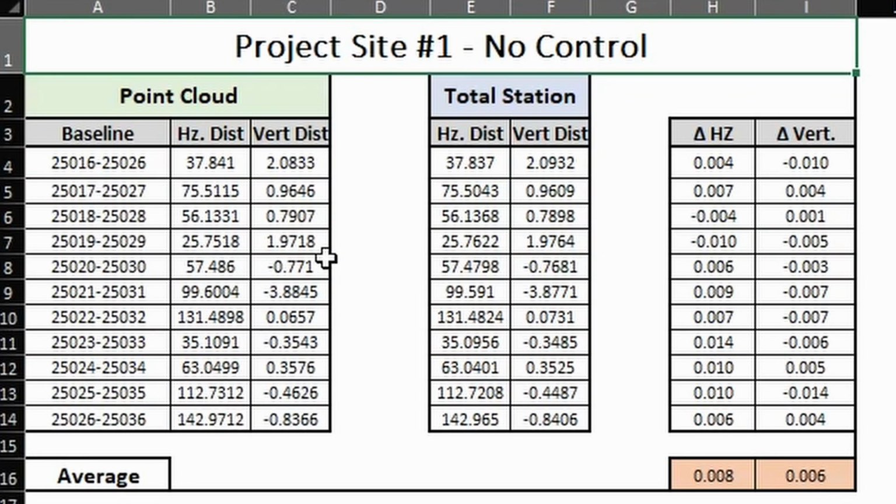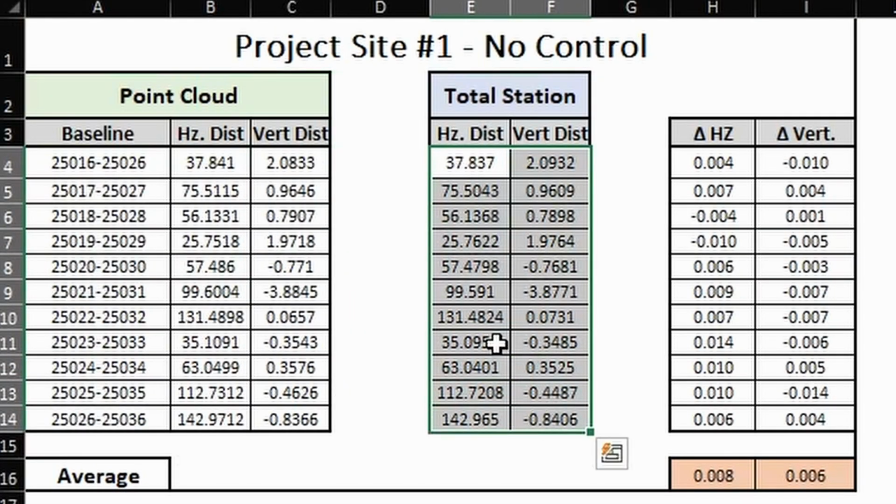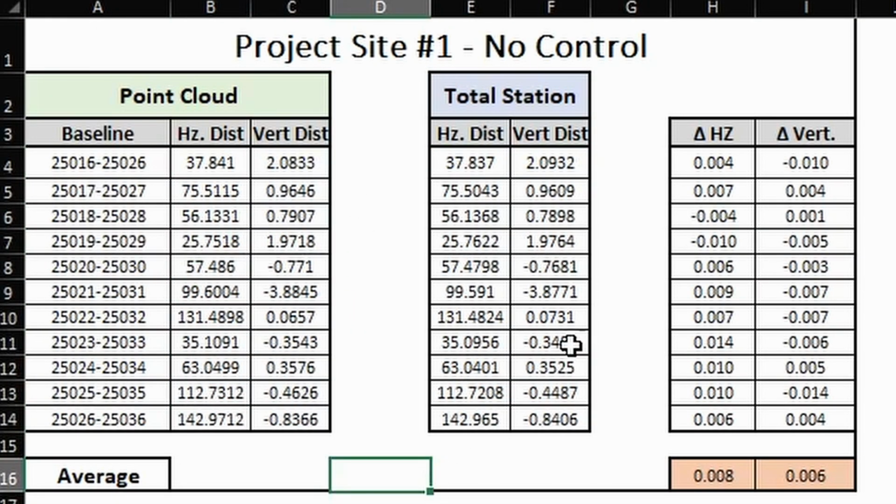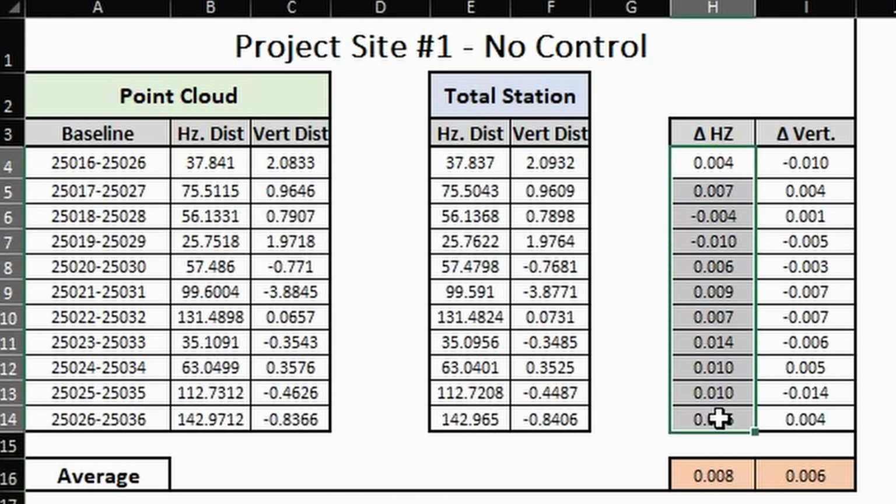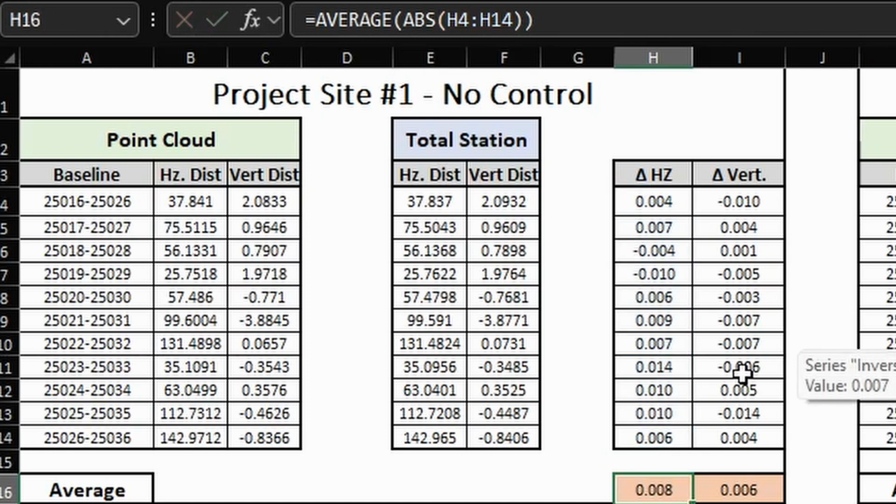So what I'm basically saying is that I inversed between the 21 targets 11 different times using the total station coordinates for the targets and the coordinates extracted from the point cloud, and the values I'm quoting are the average of the difference between those inversed distances.